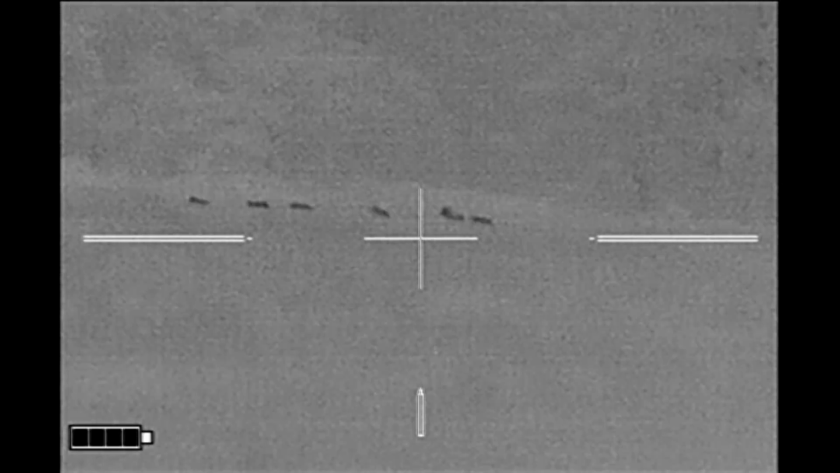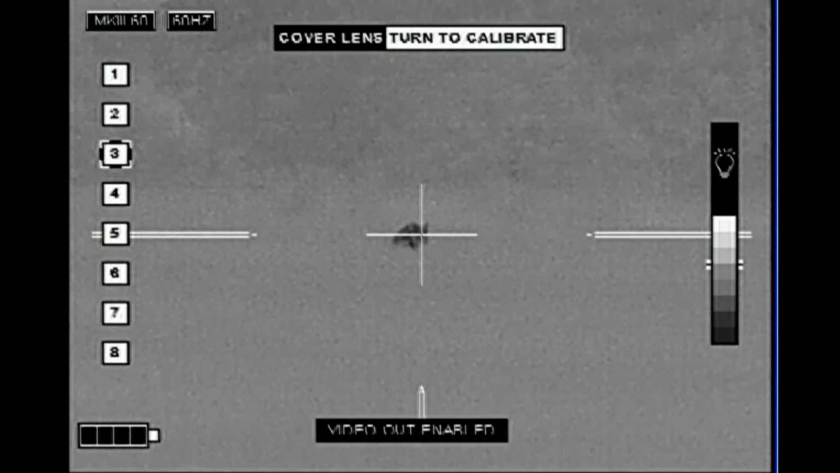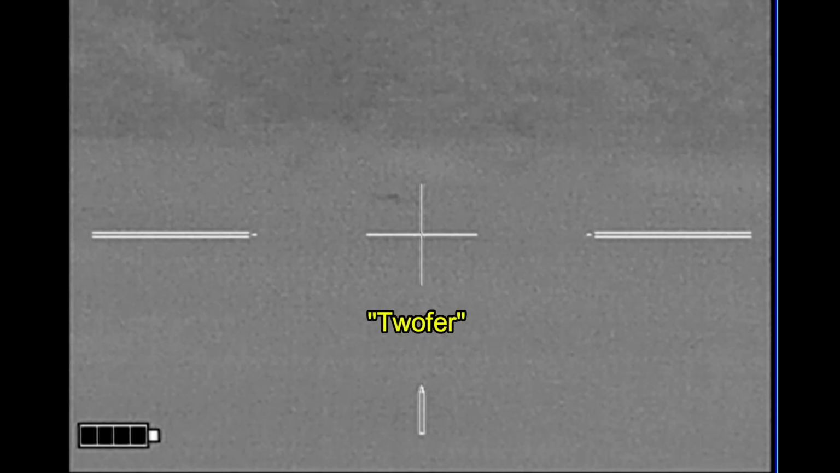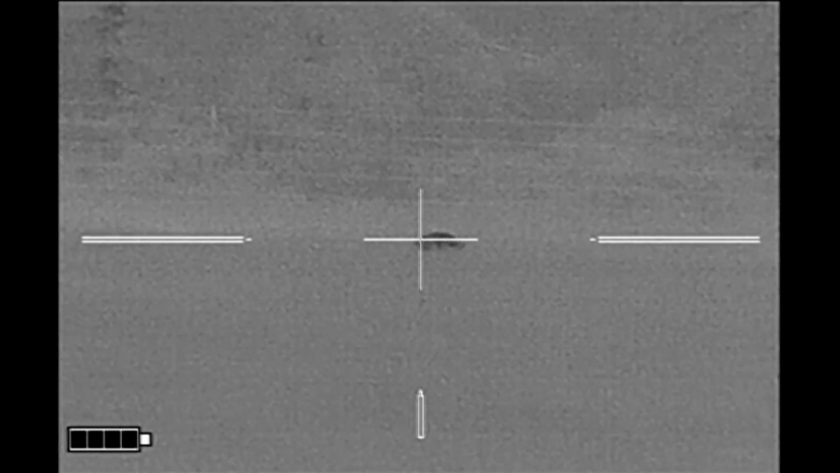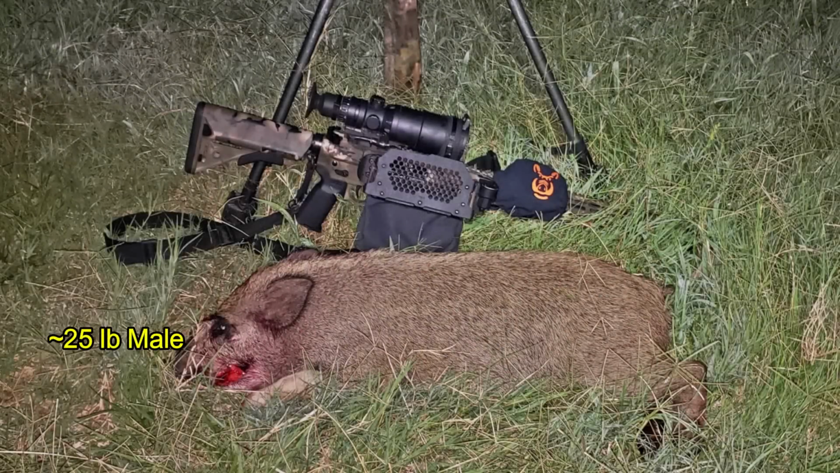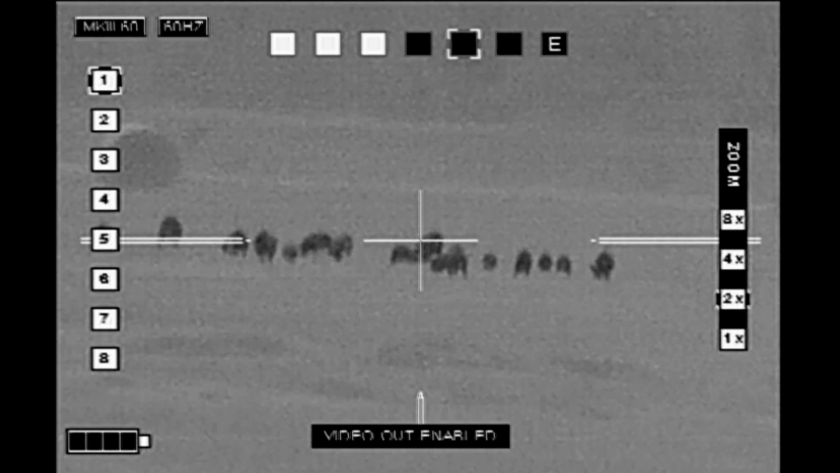However, with the first shot, I dropped about a 25-pound female. And as I was looking at her off to the side, apparently I'd hit a second hog. And it made a short distance, and I finished it off right there. And it turned out to be about a 20-pound male. And the hog that was in that running group is right here. Another 25-pound male. After pictures on the way back to the truck, I saw this group of hogs across the other side of the creek.